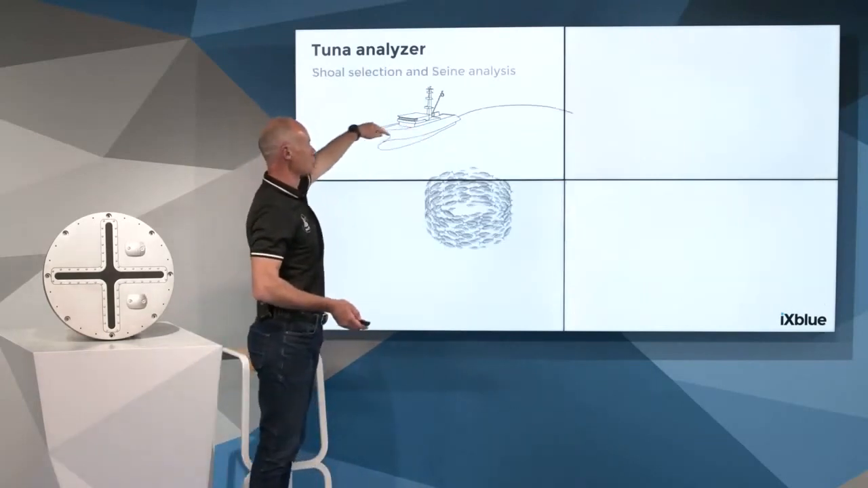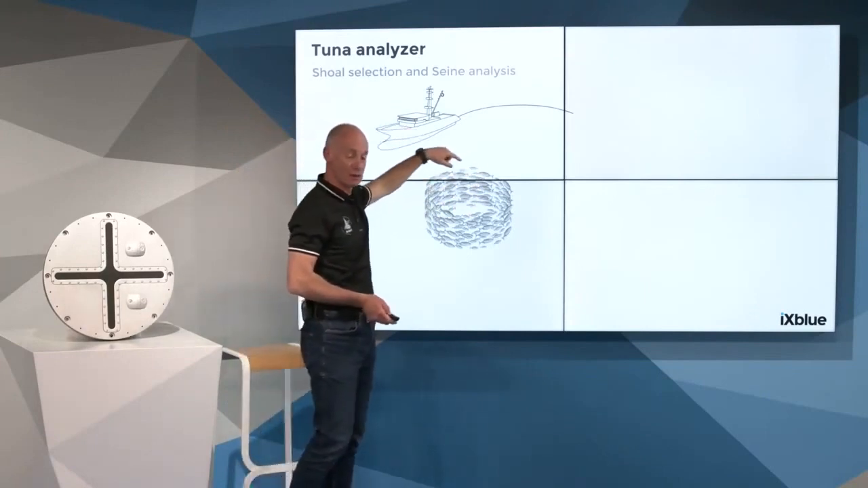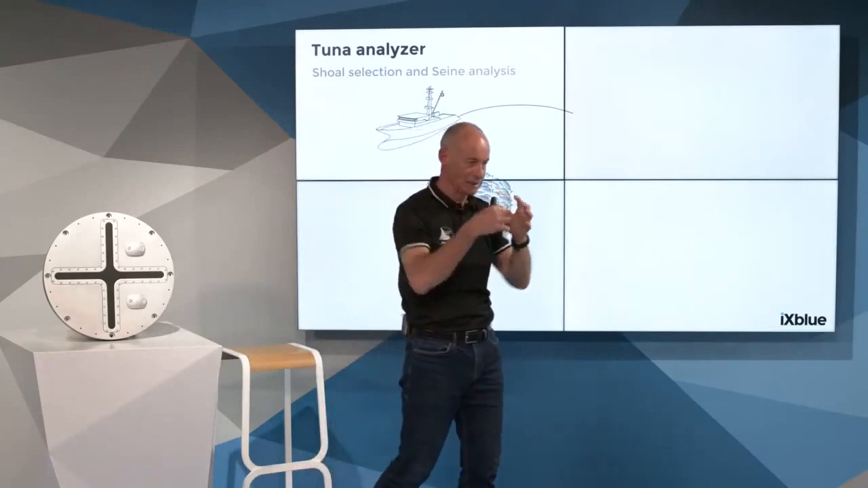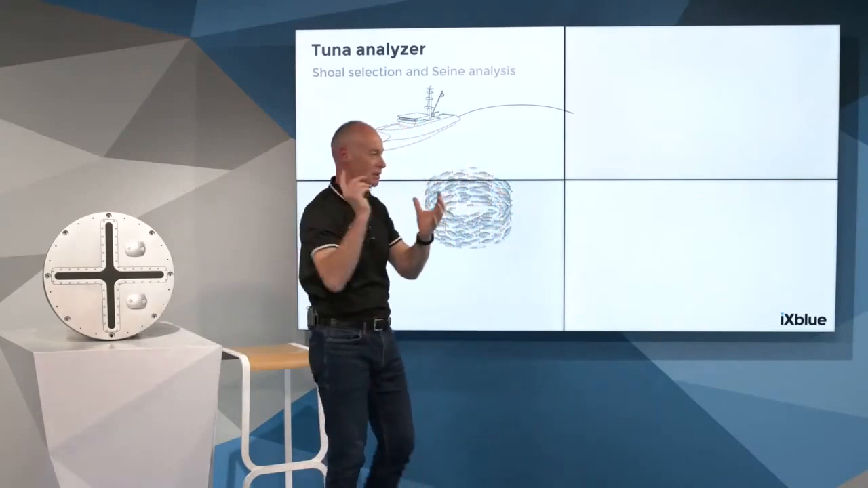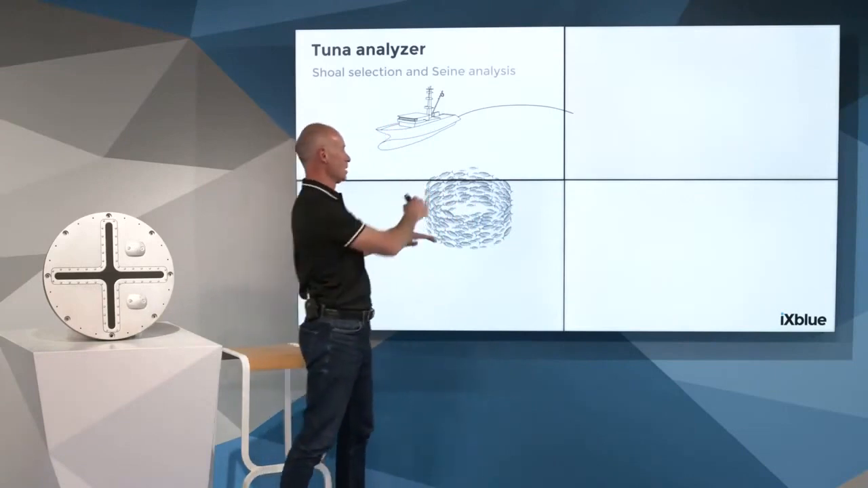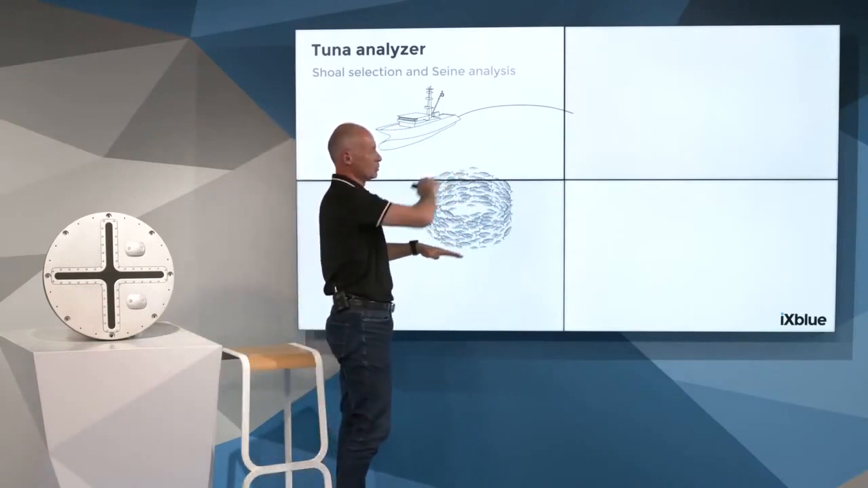So in that situation, the skipper is about to take a decision. The shoal is going to be more dense, more concentrated, and starting to have some rotation, and is more easy to catch, concentrated close to the surface.